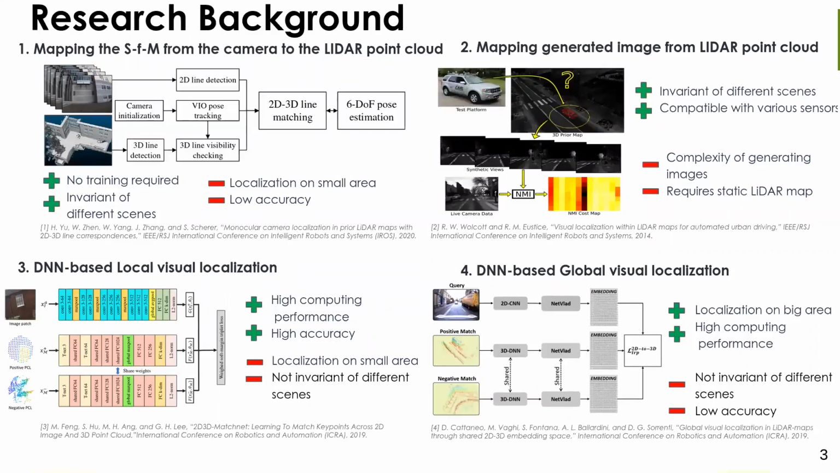The first approach is aimed at direct comparison of 2D lines from the image and 3D lines in the point cloud. Although this approach doesn't require training and is invariant to any scene in which we use this algorithm, it remains inaccurate and not reliable in cases of fully uniform input images. The second approach generates an image from the point cloud and compares it with images from the database. This generation process requires a lot of computing power and map persistence in order to provide sufficient quality of localization accuracy.